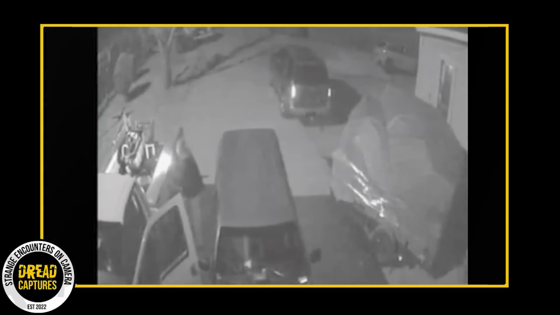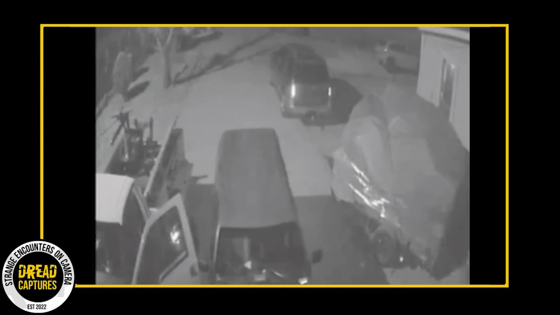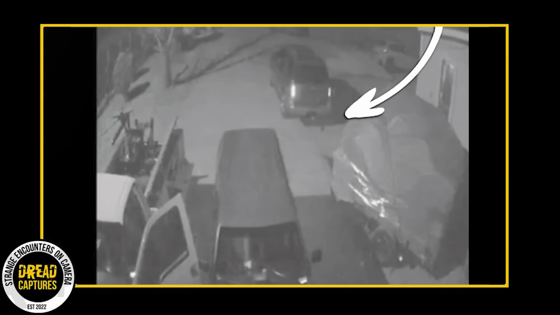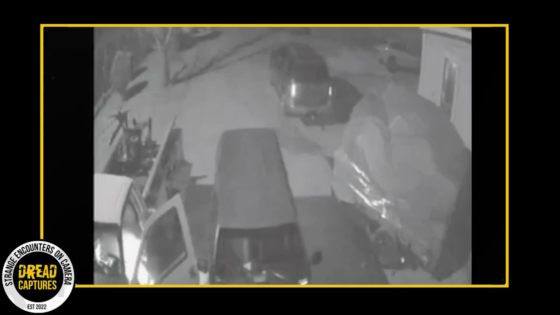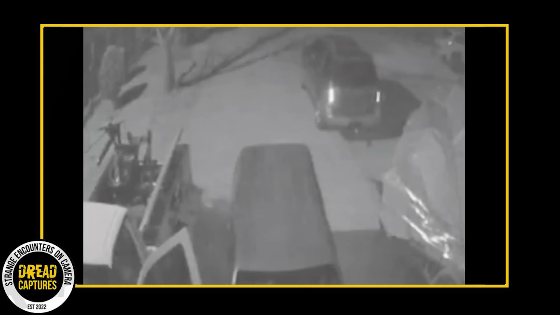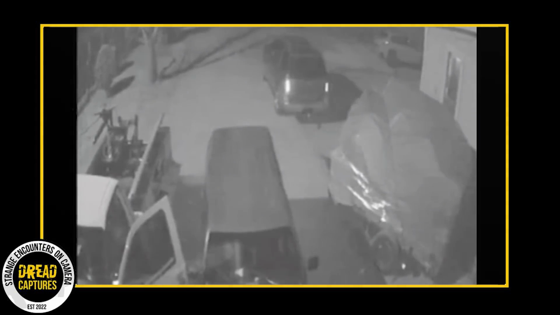Take a look at this unusual security video shared on Reddit. A man is seen searching through his truck, and suddenly, an unexplained shadow appears to move under the vehicle. What's your take on this? Someone suggested it could be a distorted image of a mountain lion approaching the man. I'm curious about your thoughts on this.